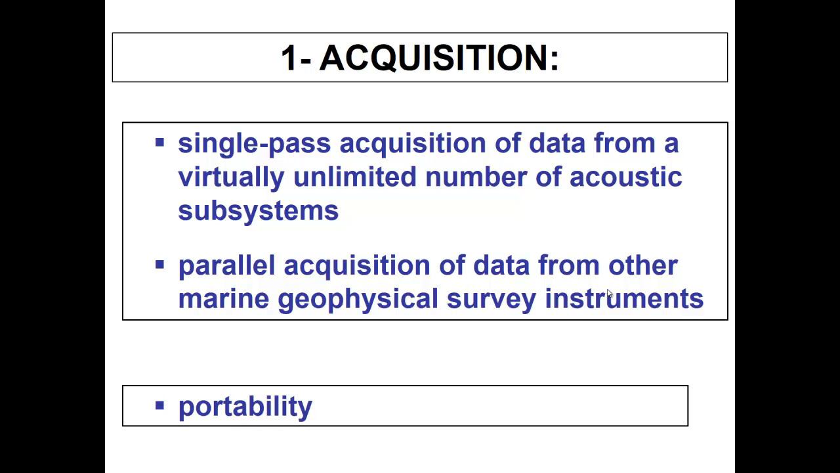For me, it's a very interesting possibility for seismic surveys. And also, in the same topic, acquisition, I would like to highlight the portability of the system. Actually, the system is small and light. It makes it possible to make surveys in small lakes, rivers, and so on.